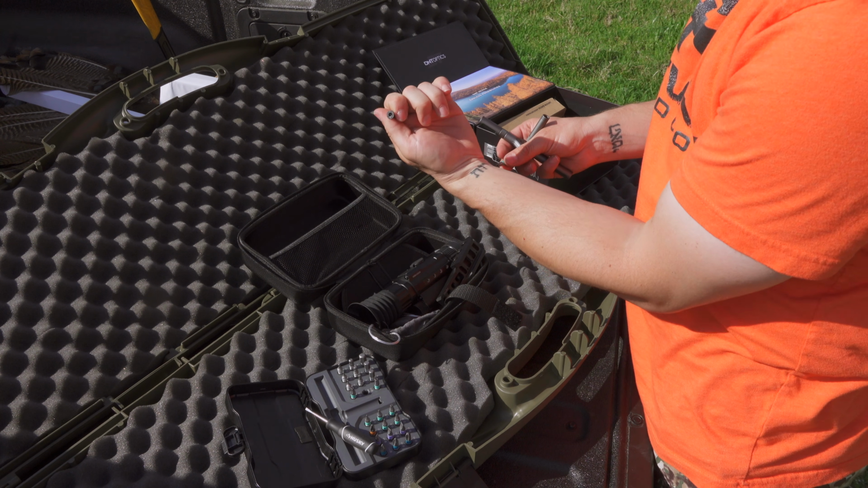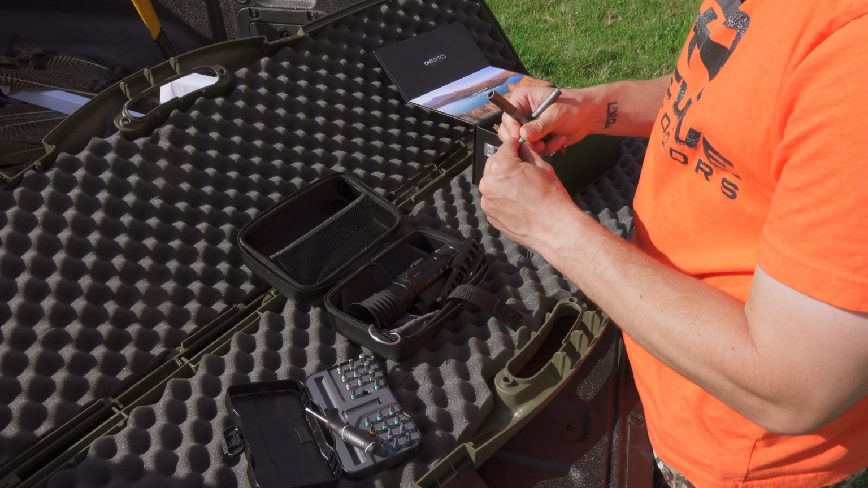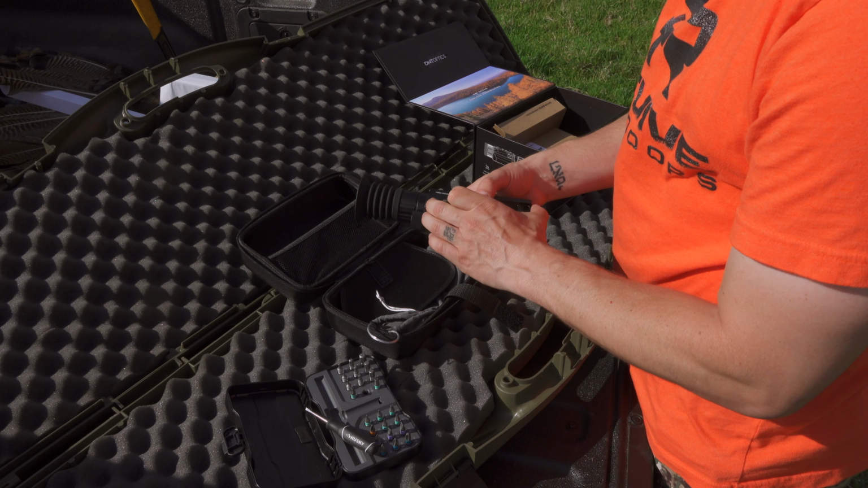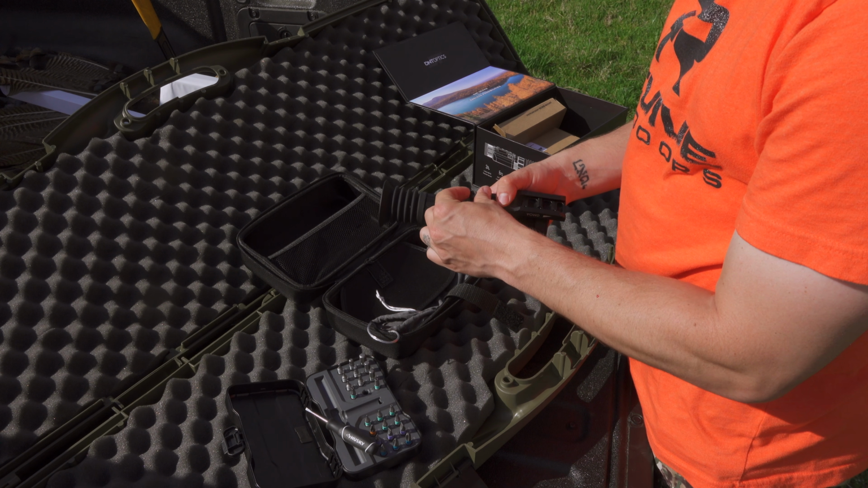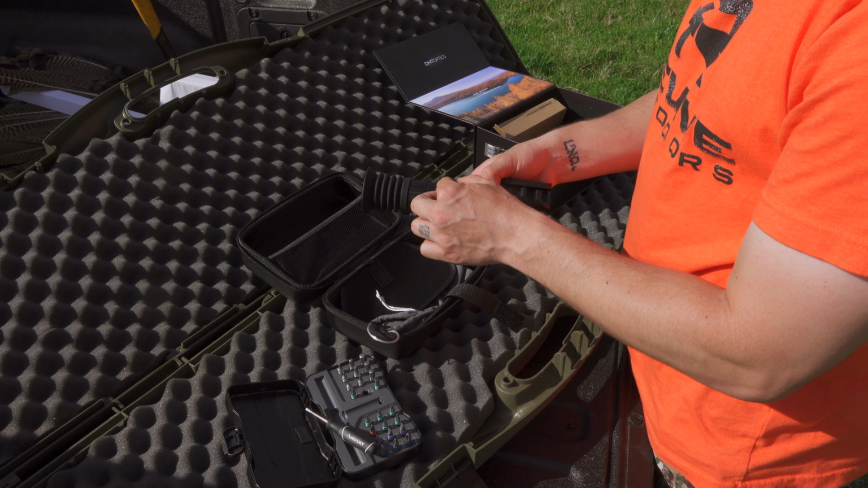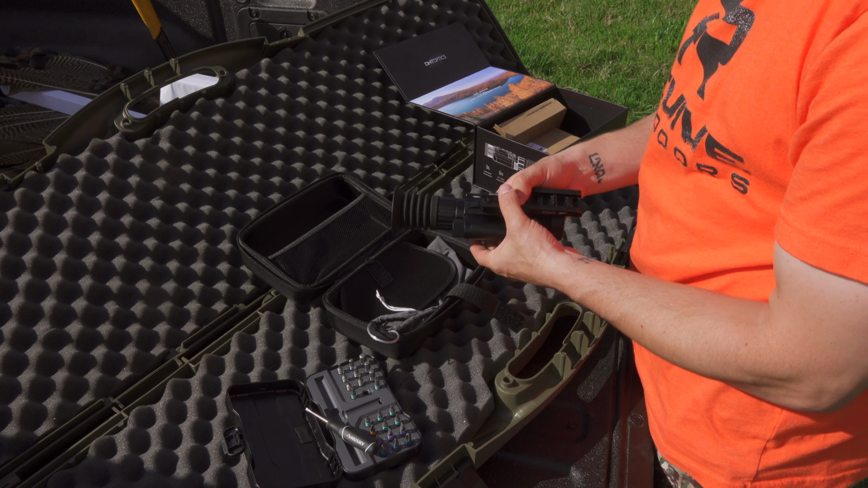These screws are going to be Torx screws, so it is going to be a T25 Torx bit that you are going to need to put this on. I'm always going to recommend when you put these in, if you have the ability to get your fingers down in there, always make sure you start them hand tight just to make sure that you're not cross-threading them, and then try to put the tool on there.